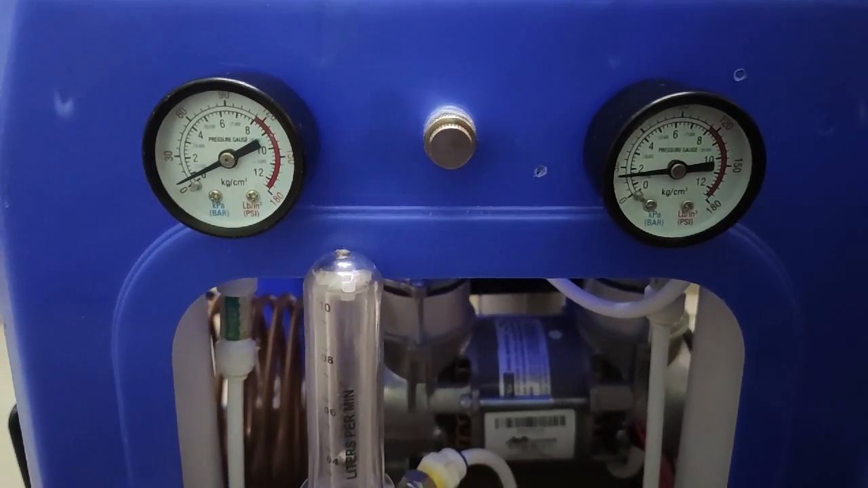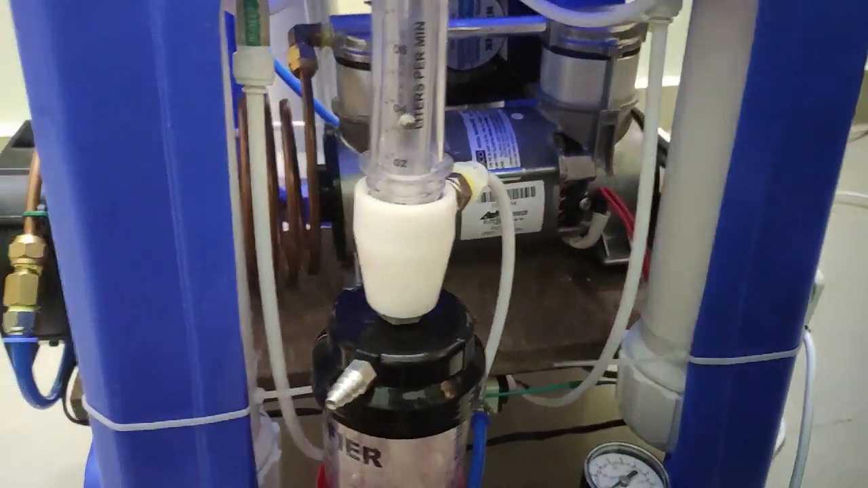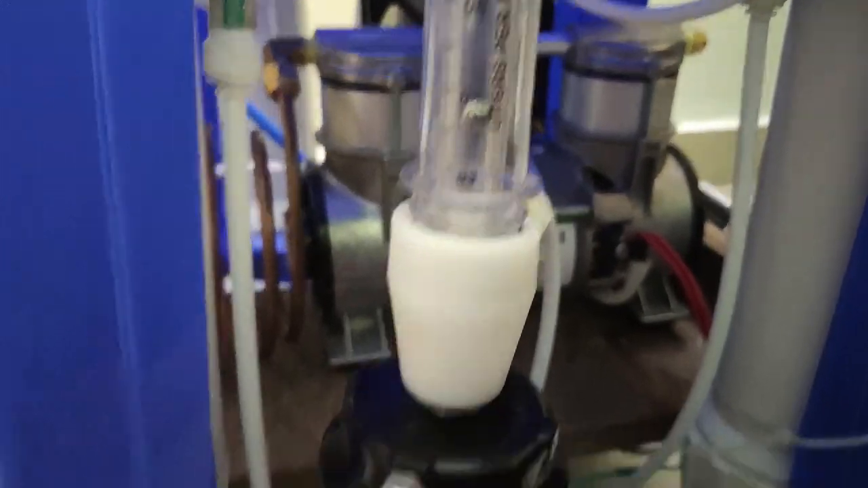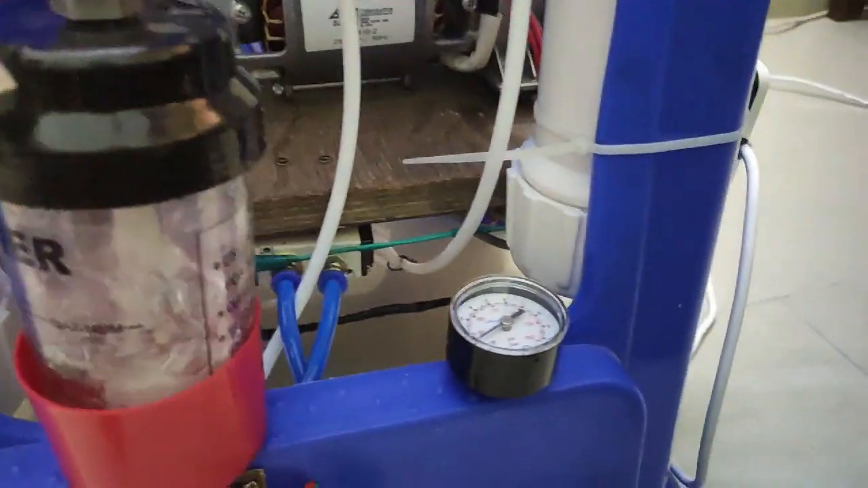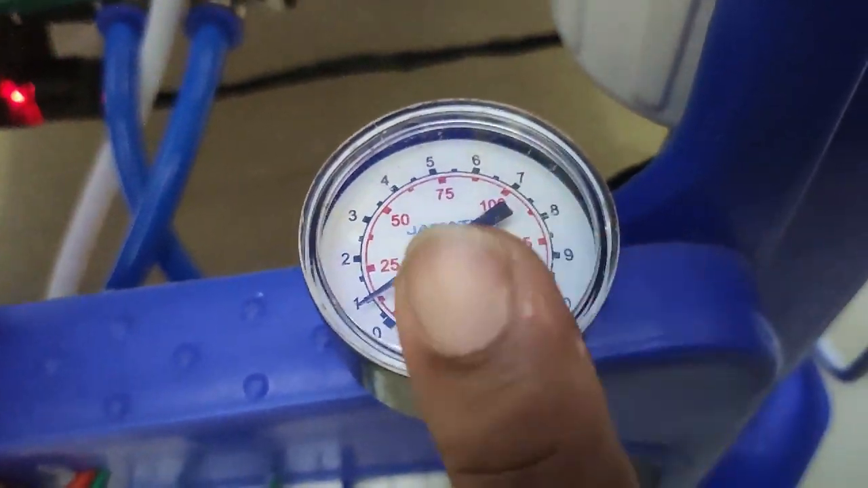You see now it's not exceeding 2 bar. This is product tank pressure.